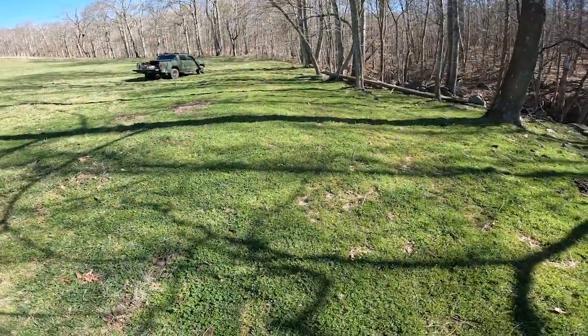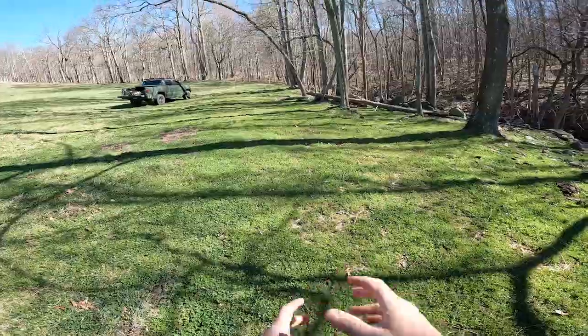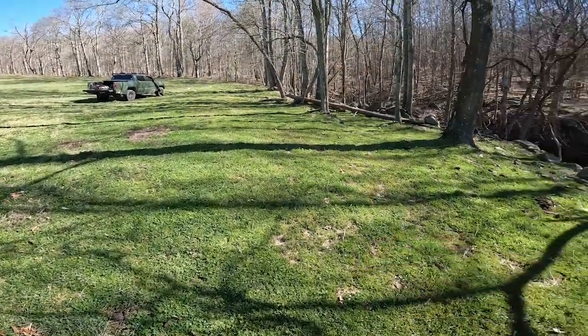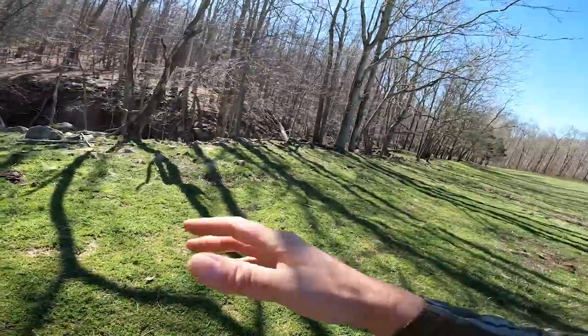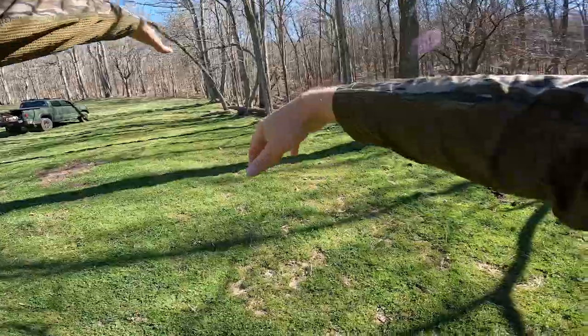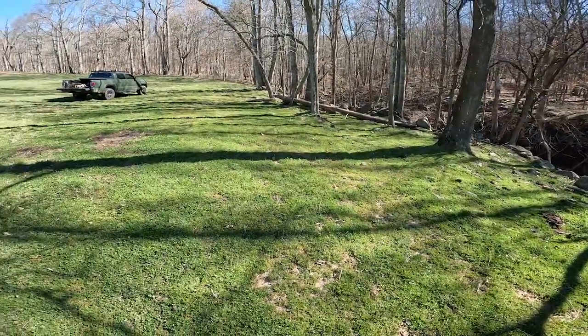I'll show you all the diversity of this setup and the way that mountain bracket works allows for almost anything. So this is the very end of the clover, the strip of clover I was telling you about that comes up. This is the very end of it. It tapers off in the regular field right here. So this is kind of a funnel way.